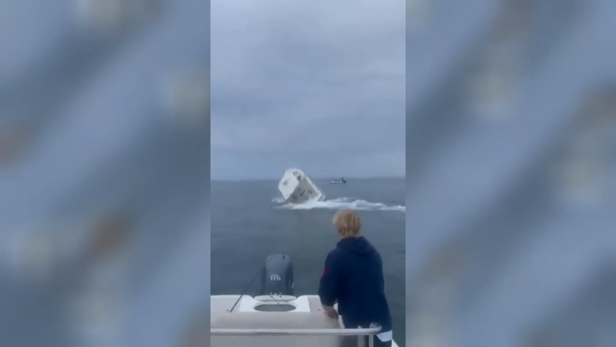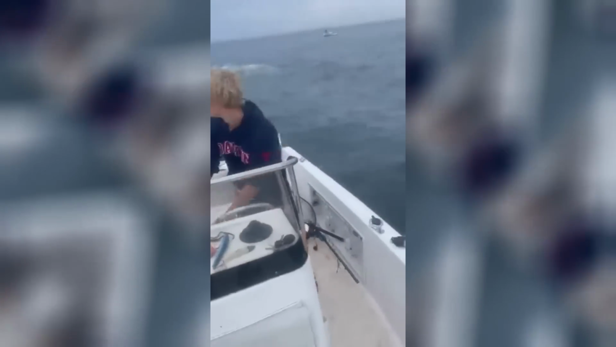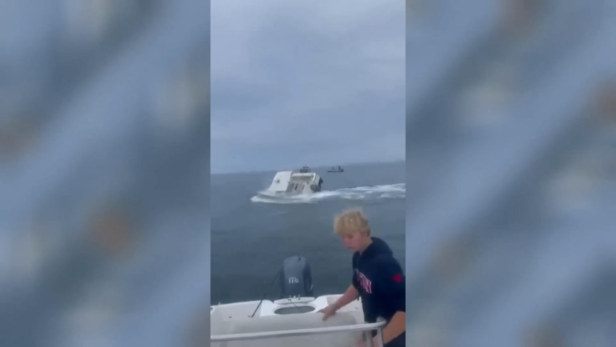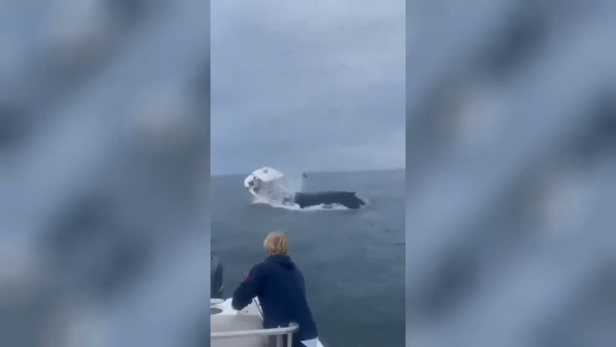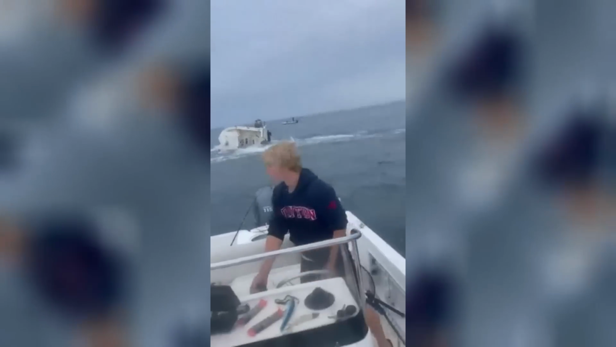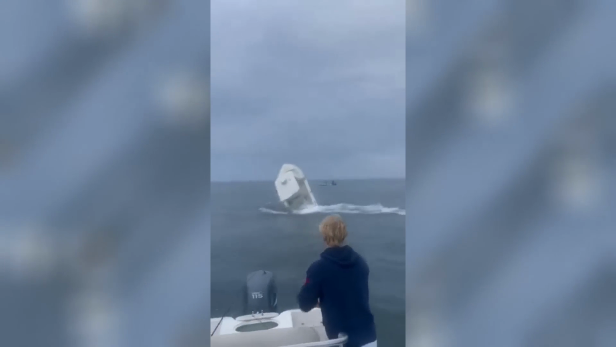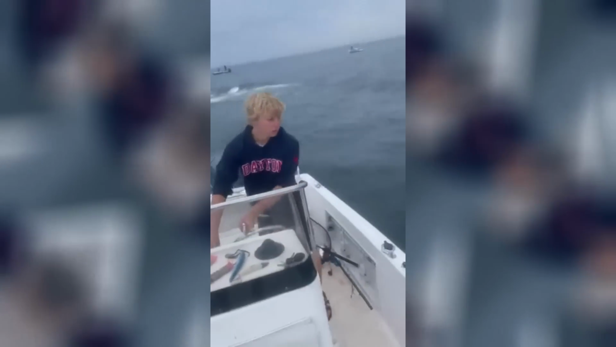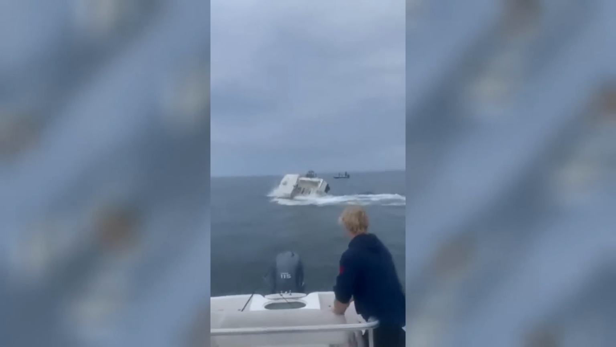Unbelievable video here as this whale breaches the water. I think this was taken down in the Chesapeake Bay right off of Virginia. I mean, what are the chances? I've been in boats like this and even out in the bay like that millions of times. I mean, it capsizes that boat, sends that guy right out of there. The guy in the forefront is like, no, we're out of here. Man, that is crazy. Never in all my years have I seen that down the bay.